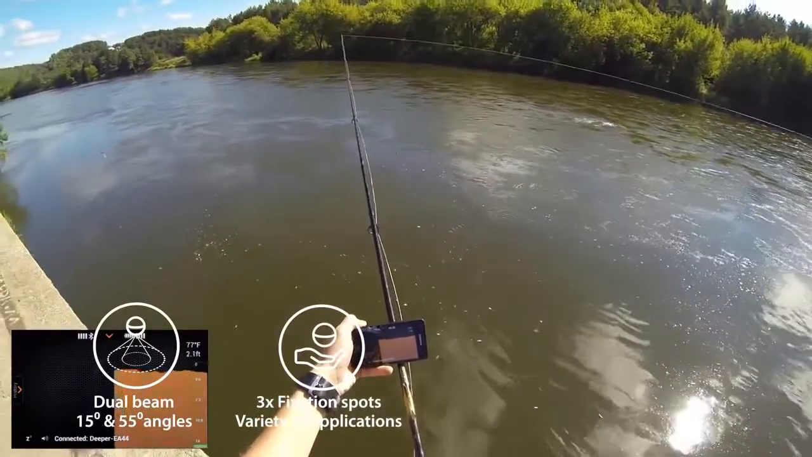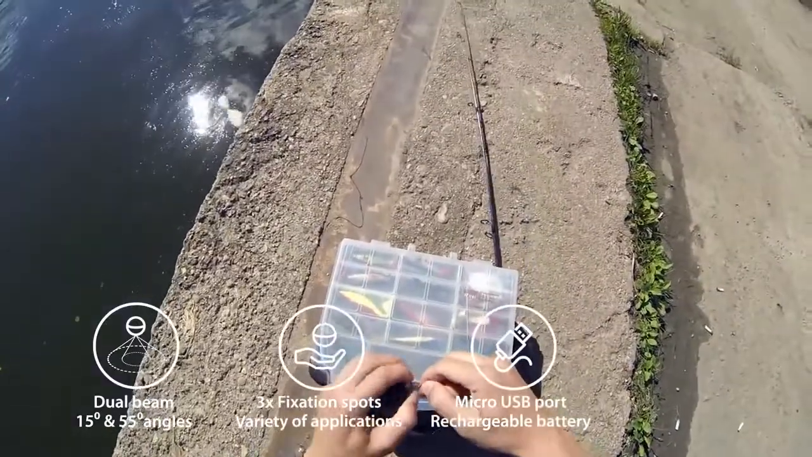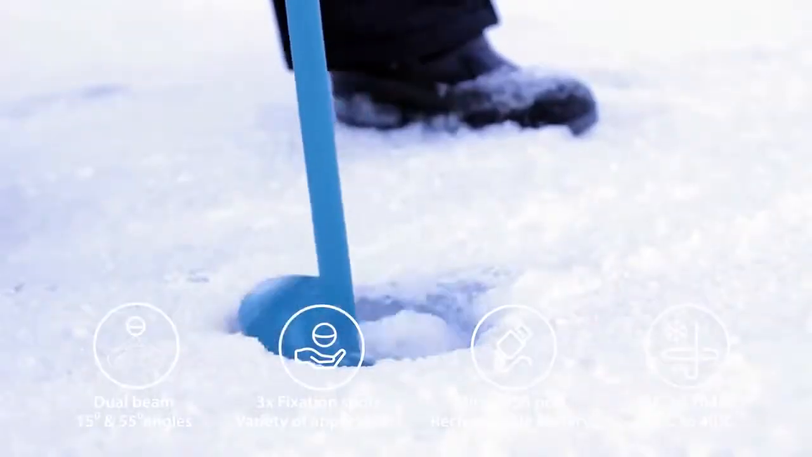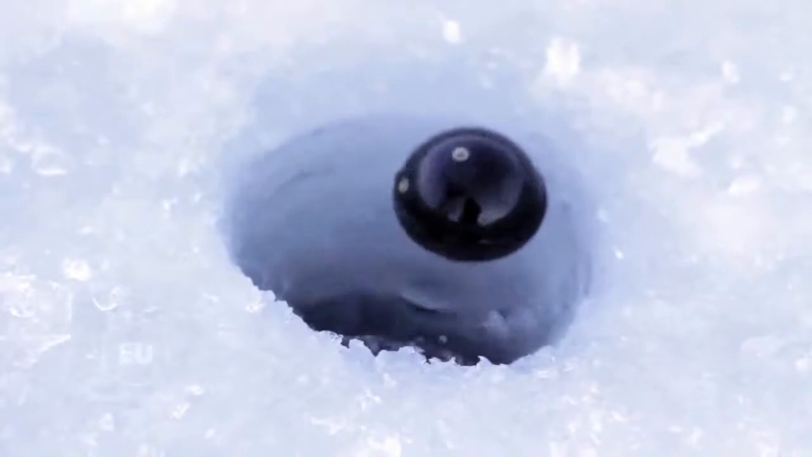Three metal inserts with an M5 screw for attaching Deeper to mounting accessories ensure a variety of applications. Deeper is rechargeable via the universal micro USB port. It's prepared for ice fishing. Deeper's battery and electronic components are covered by a special foam protecting the batteries from temperatures down to 0 degrees Fahrenheit. Deeper is designed and made in Europe.